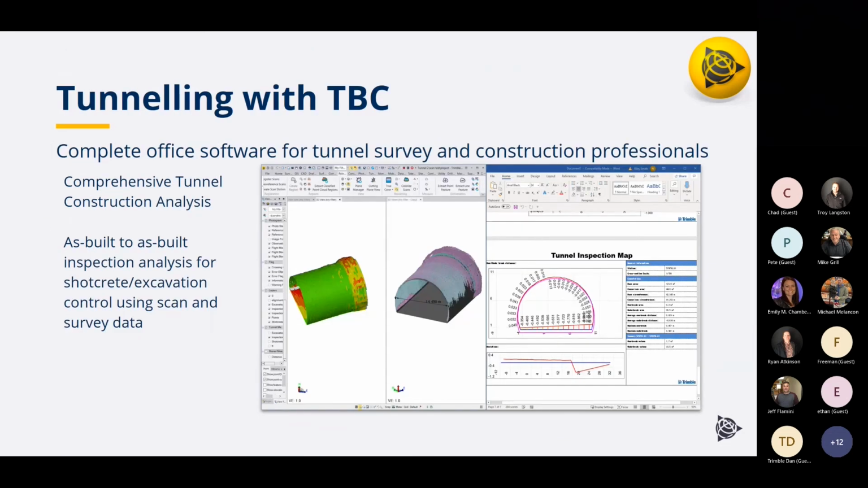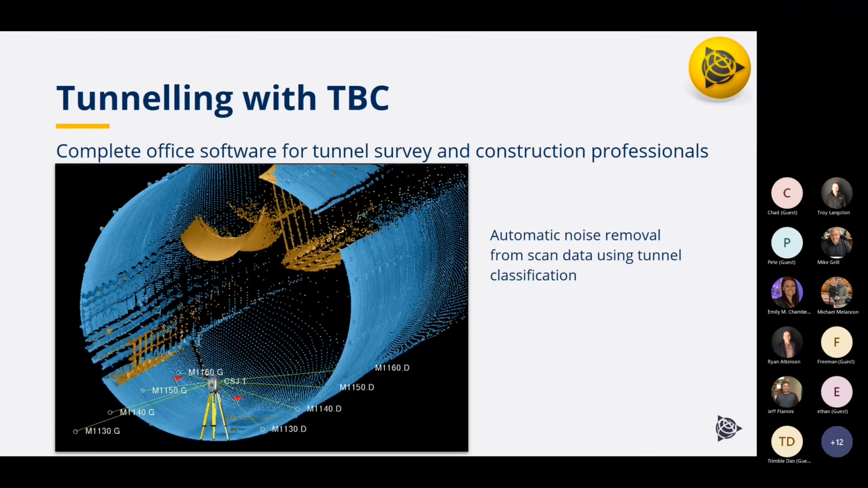Tunneling in TBC. Trimble Business Center has the option to be a solution for tunneling type applications. This allows you to do an analysis or an as-built. For example, with shotcrete, you can use scan data comparison with design to get an inspection map. It also has the ability to do some automatic noise removal when you're doing the classification.